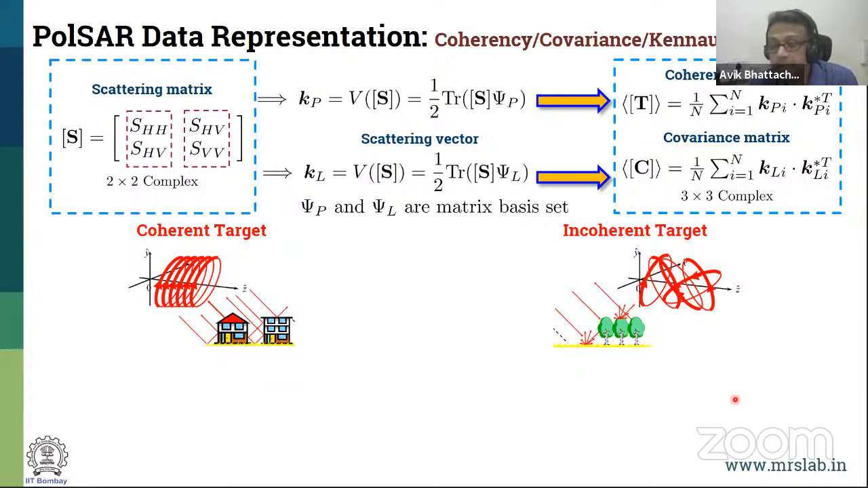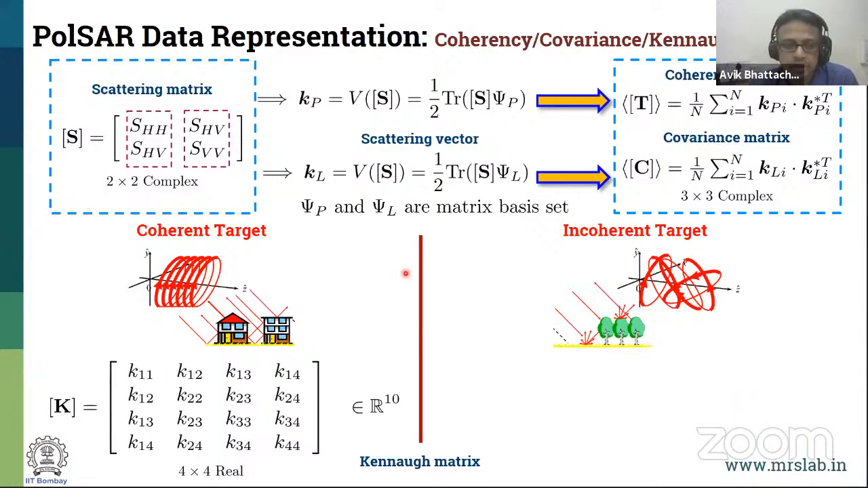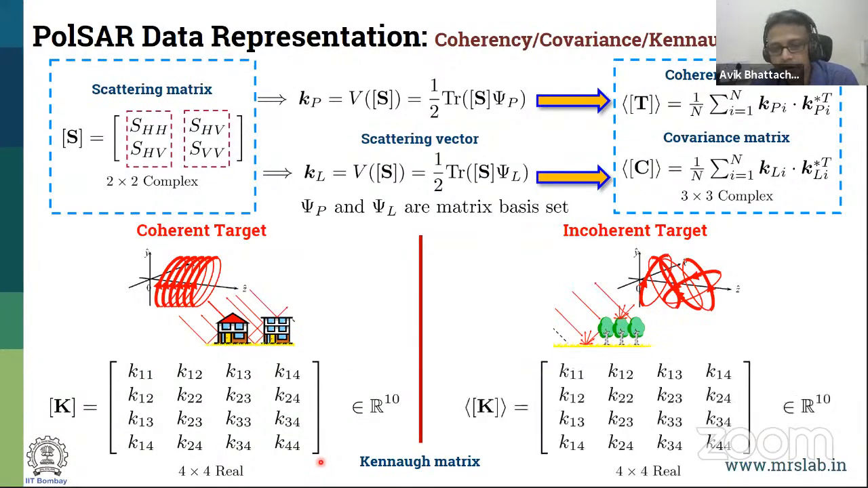But there are other representations also, which have been seldom used but are very important, which is a real representation. You can have a representation by what is called the Kennaugh matrix, after the person's name, Edward Kennaugh. It's a real representation. The information content is not changed, only that it's real. It can also be in the same form when you have the covariance structure for an incoherent target.